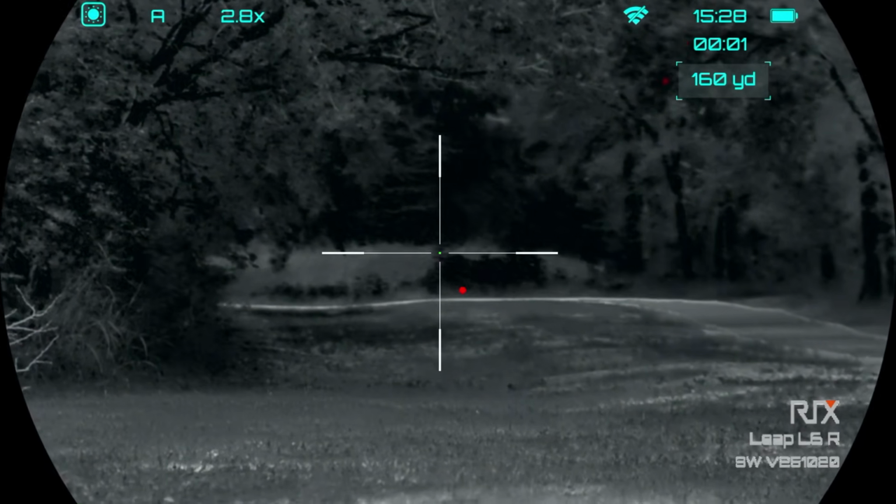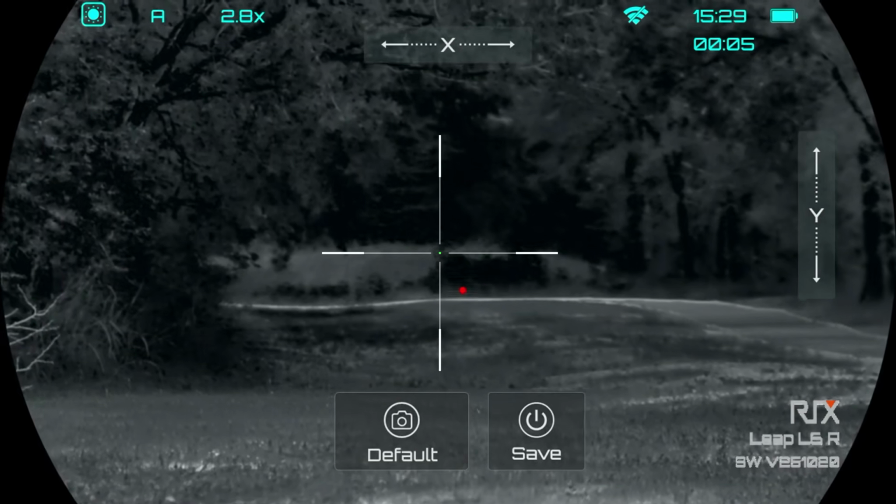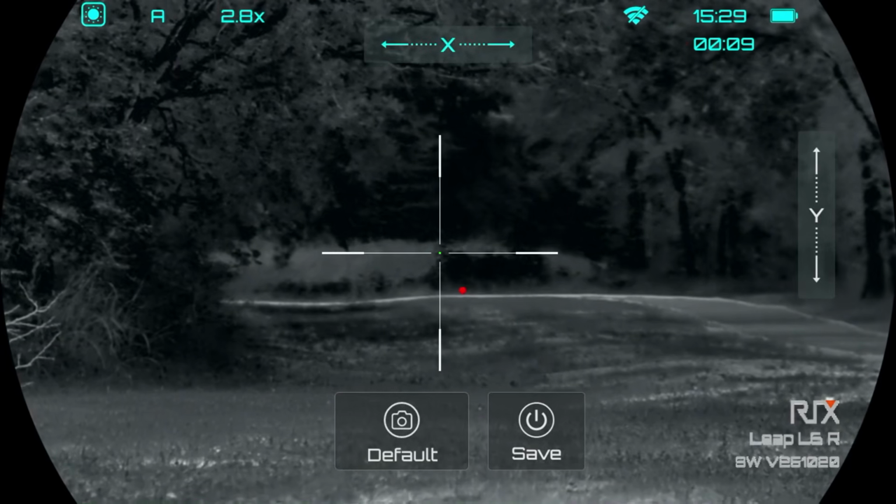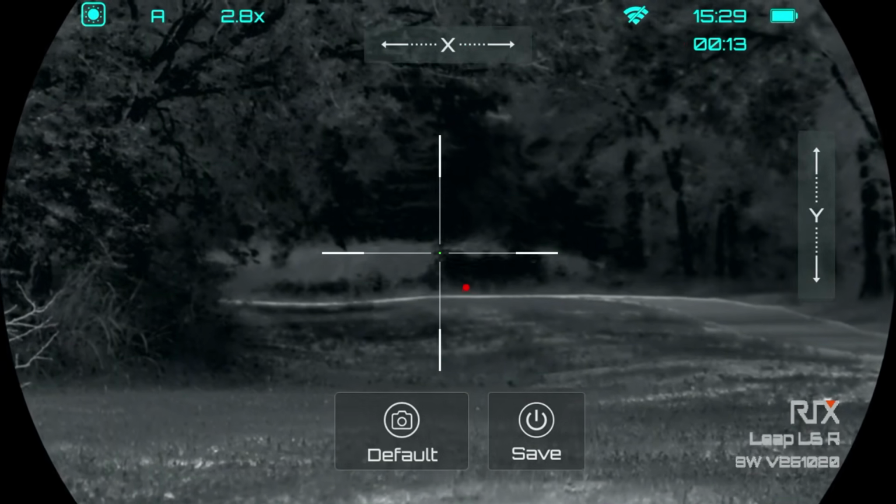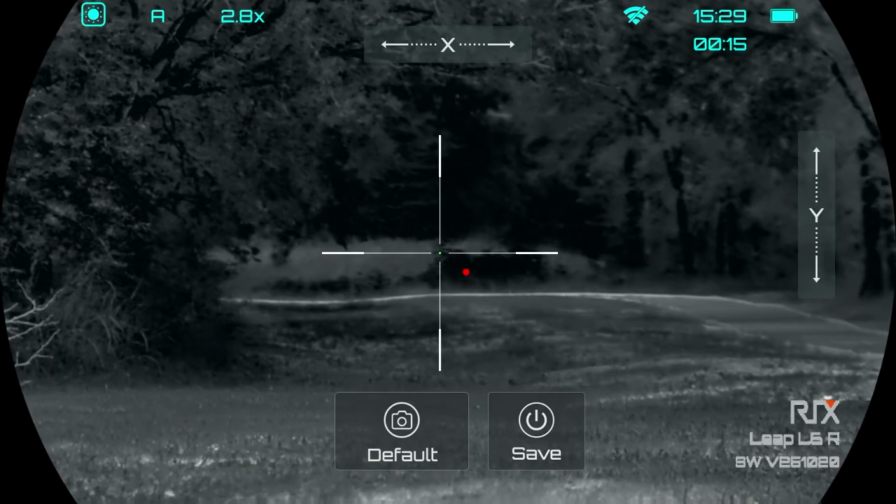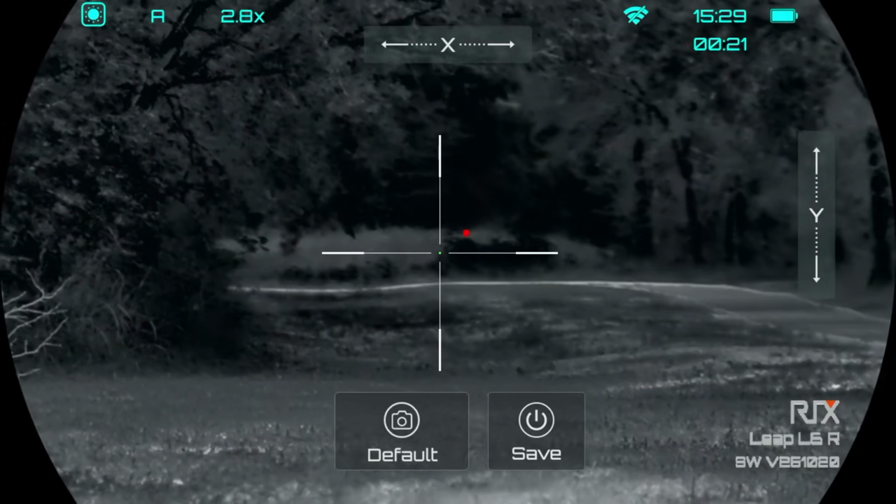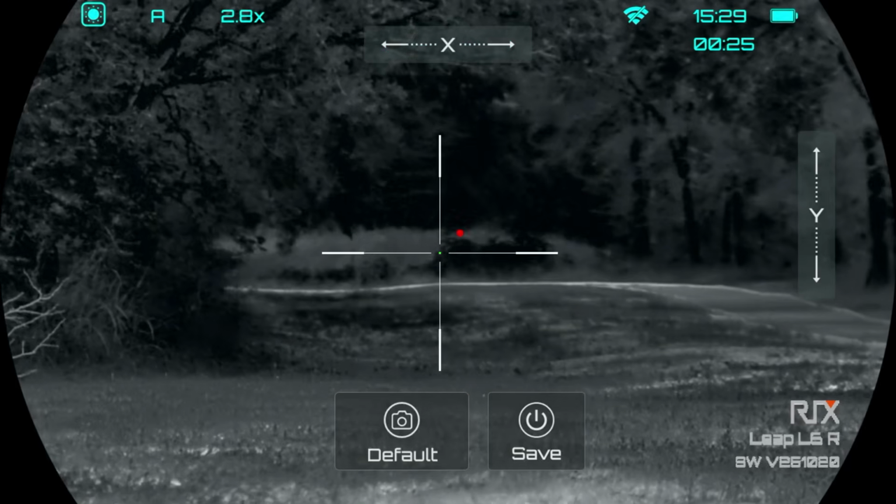So it's nice that it's a little dot, as well as you can change the LRF dot to where exactly you want it on the screen, which I think is really cool. I personally haven't seen that with another company, but if you guys have seen that before, leave a comment down below on which company's doing that. But I think that's super cool. You can move it around wherever, you know, it feels comfortable for you.